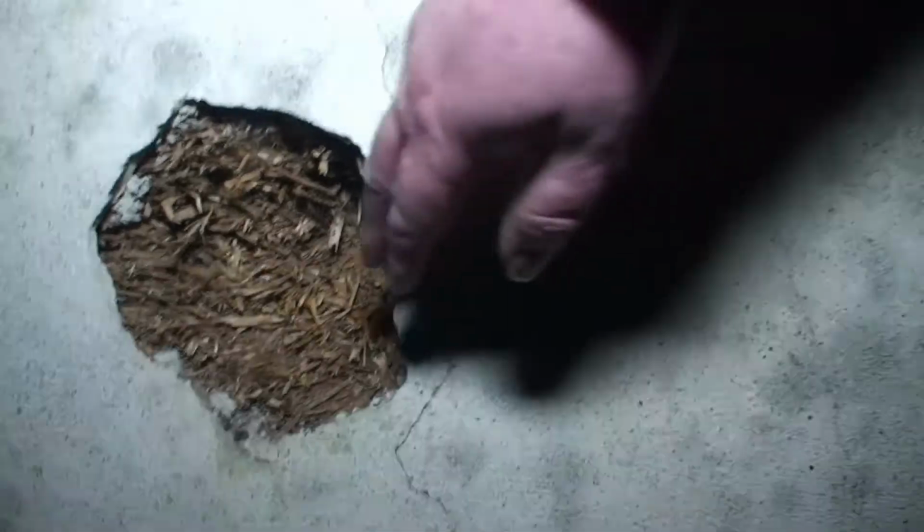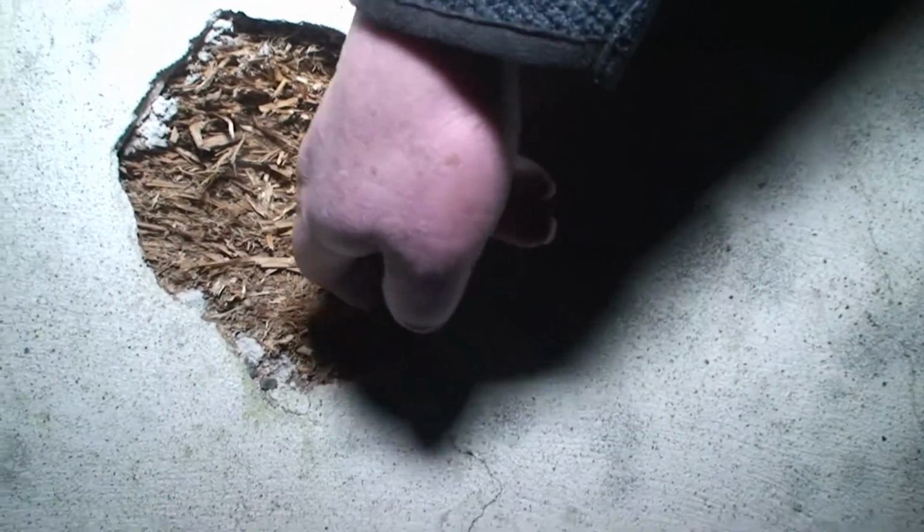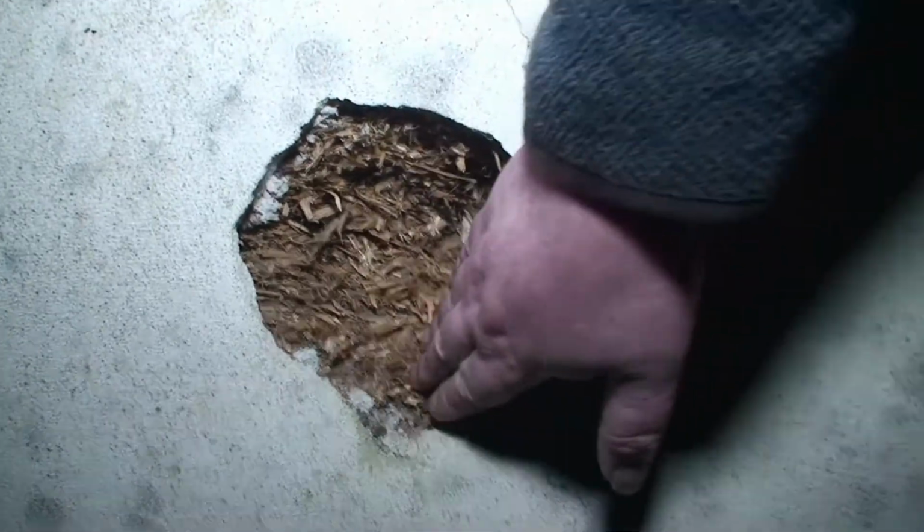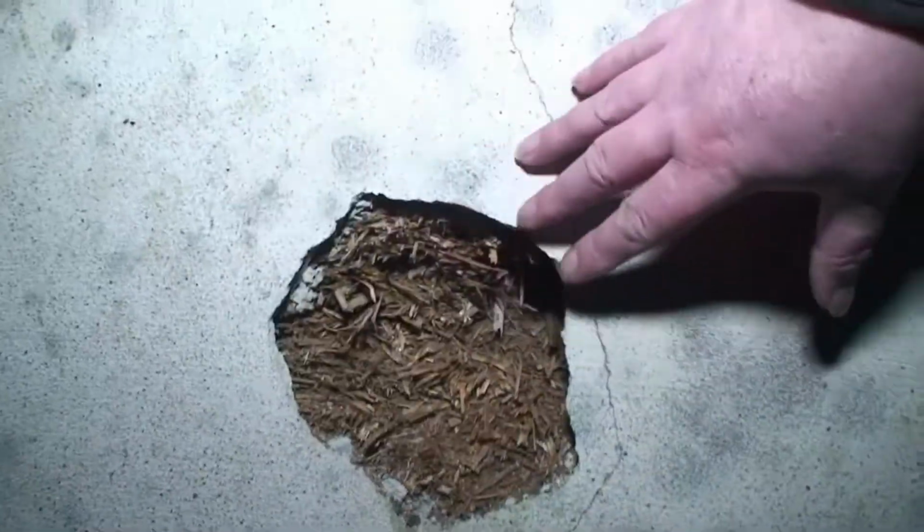But there you can see, if I can turn this off, the plaster has been breached, and in behind there is the straw. So that needs to be plastered up. But basically this whole building is made from hay.